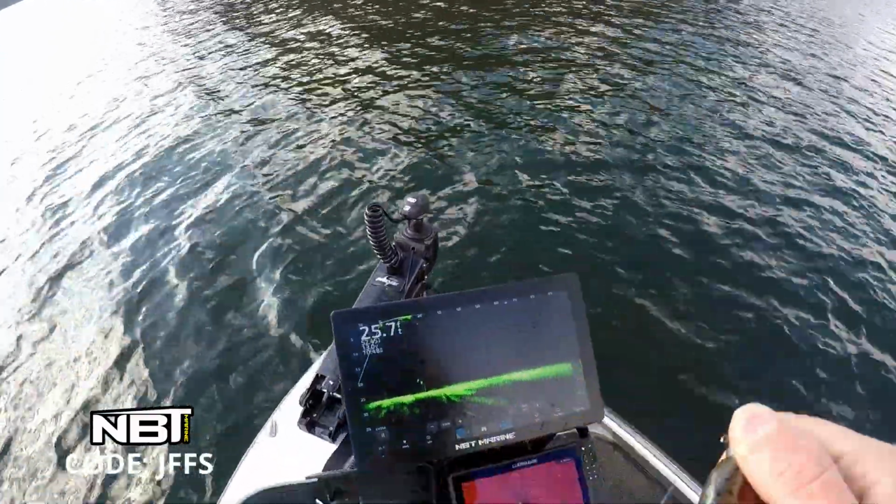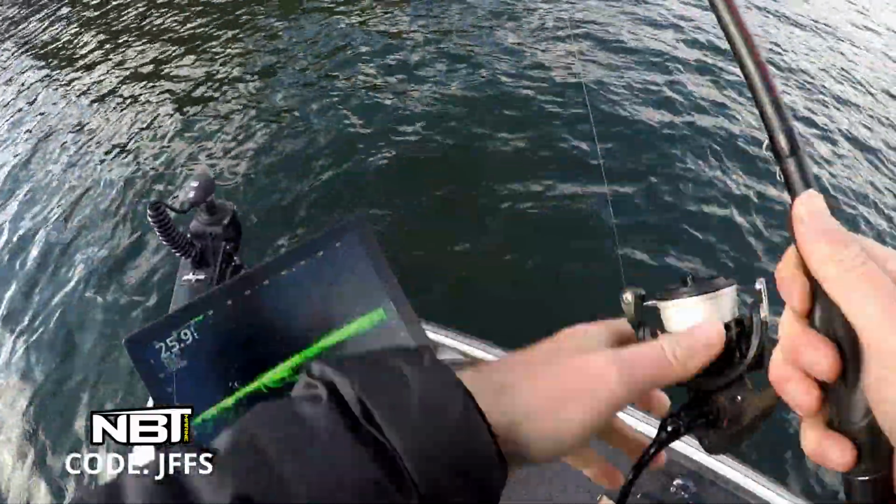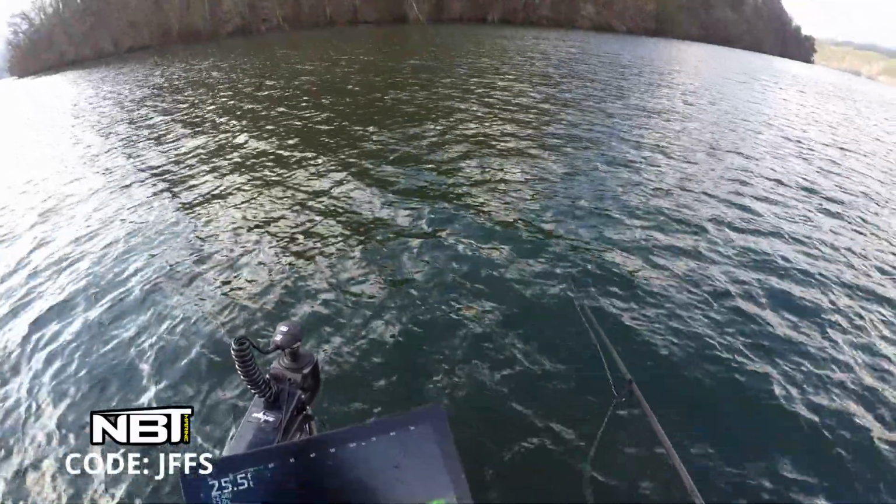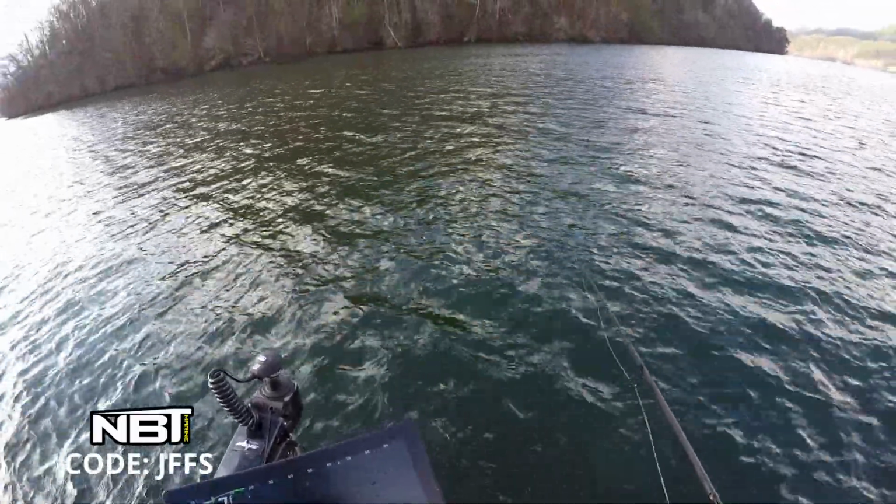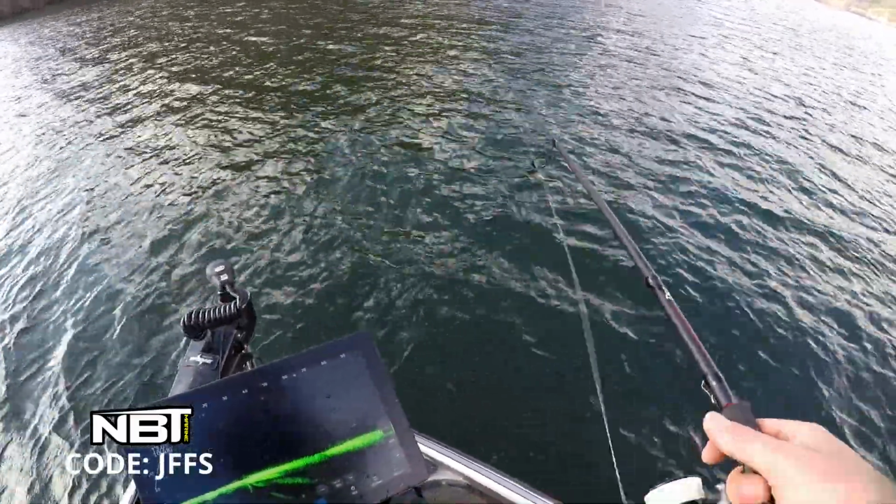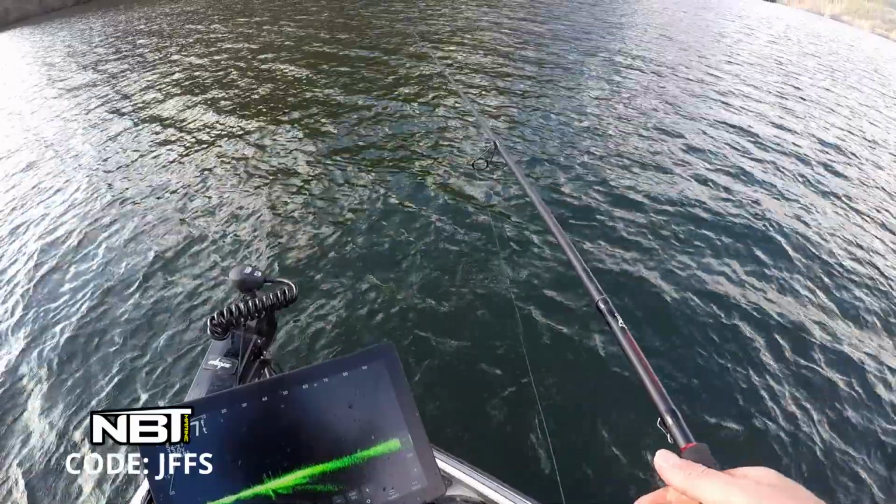But if you saw, when he came up, he got right all over it, and then at the last, he was all over it, and I just started moving it faster and faster, trying to get it away from him, and he came up and clobbered it.